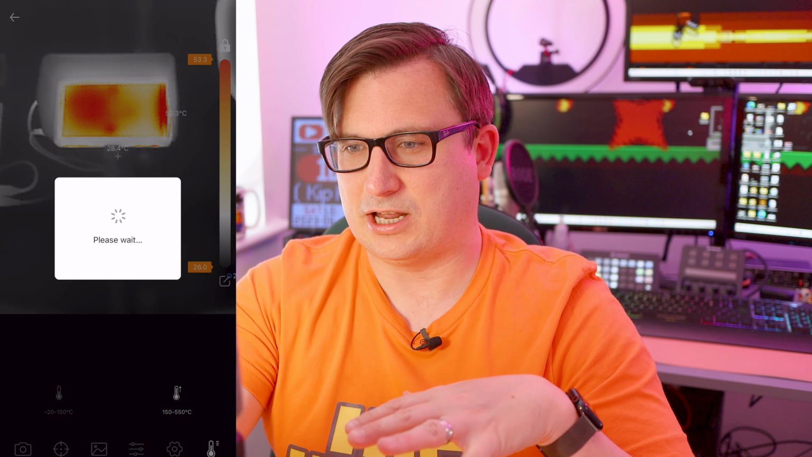Right, what other things do we have? Okay, so there are different color schemes for measuring the temperature. That one's a bit like Predator, isn't it? Turn that off. You can switch it up so it's looking for even hotter temperatures now. The default scale is -20 to 150, and this scale is looking at temperatures between 150 and 550. So that's good. Depending on the level of heat you want to record, you can alter it accordingly.